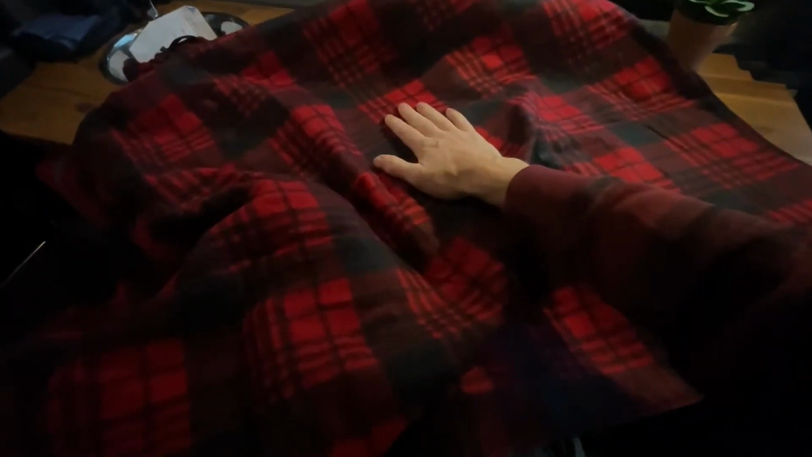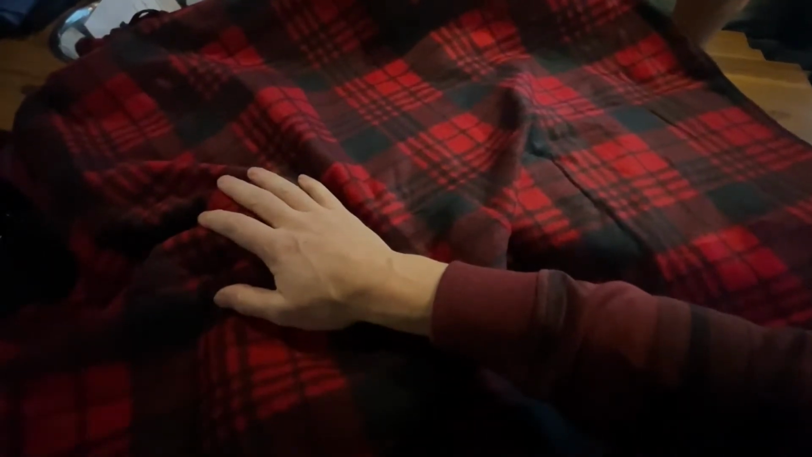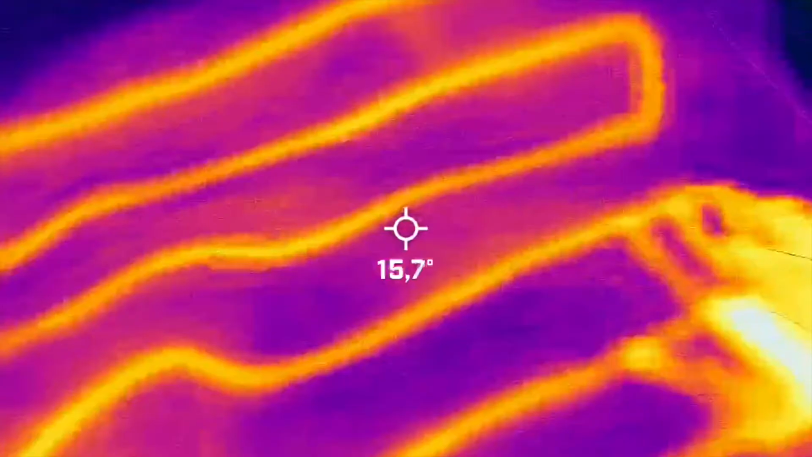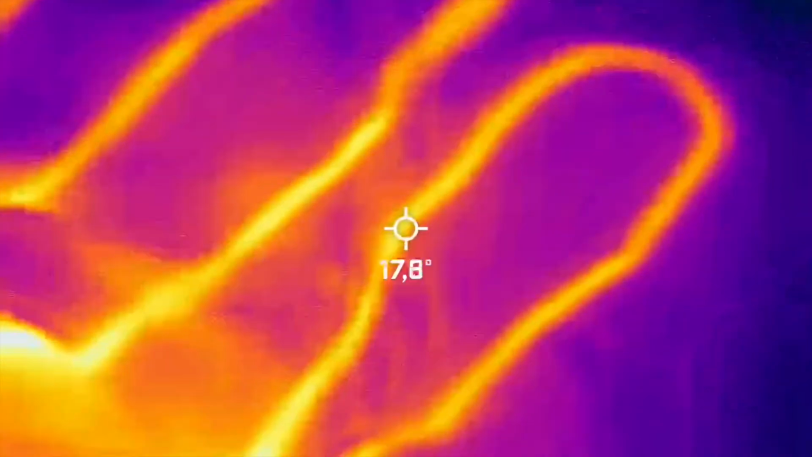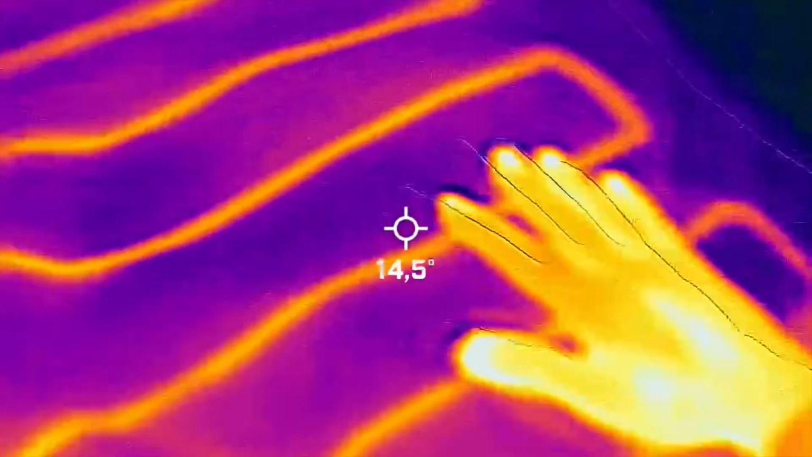It's not yet hot to the touch. Let's see how long this is gonna take to warm up. I can start feeling it. Let's switch to the infrared camera. You can now clearly see the wires going inside. This is my hand there for reference in size.